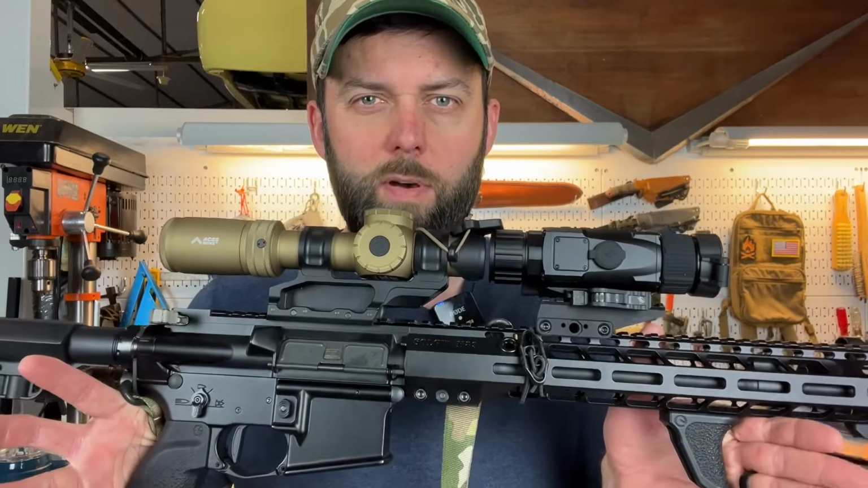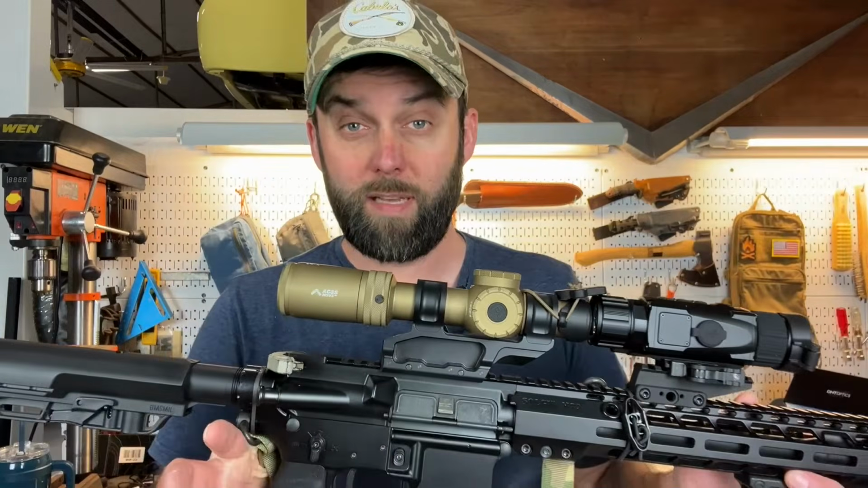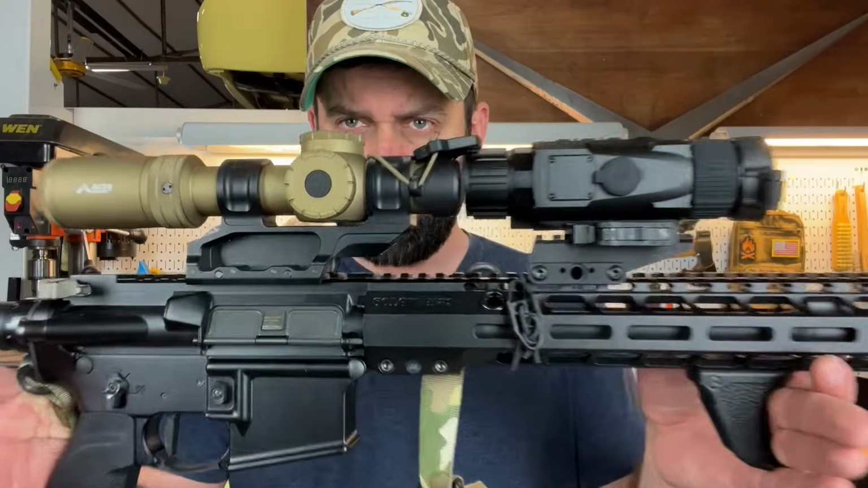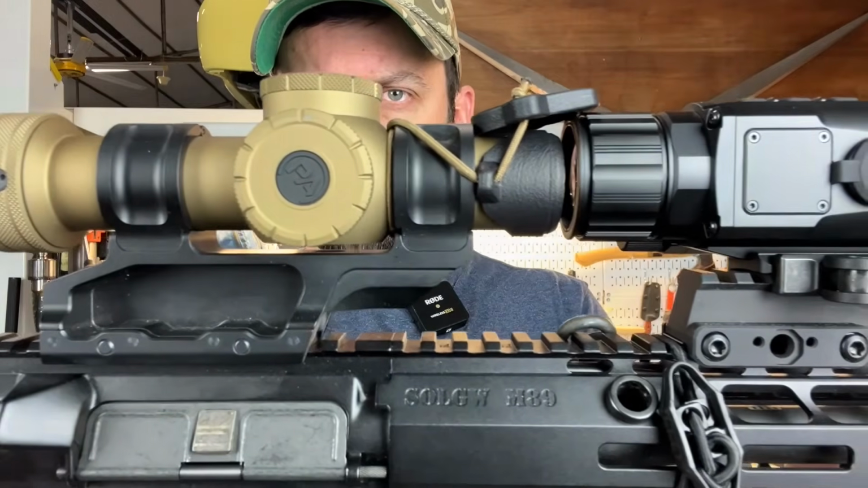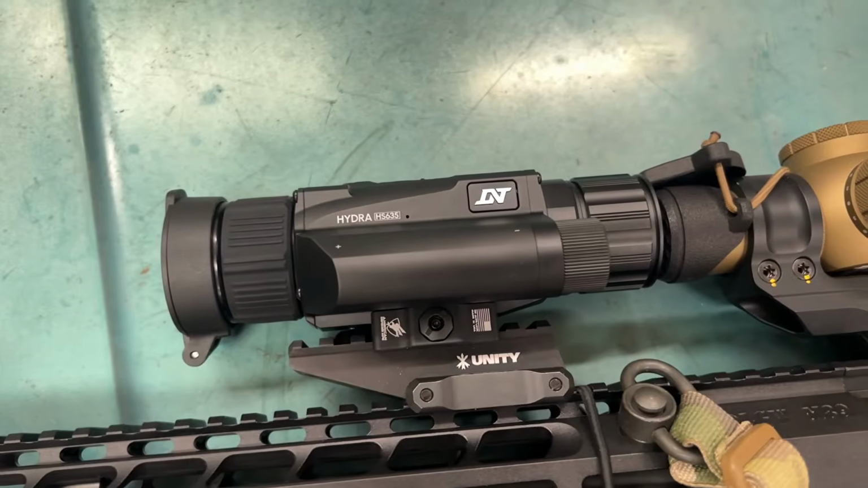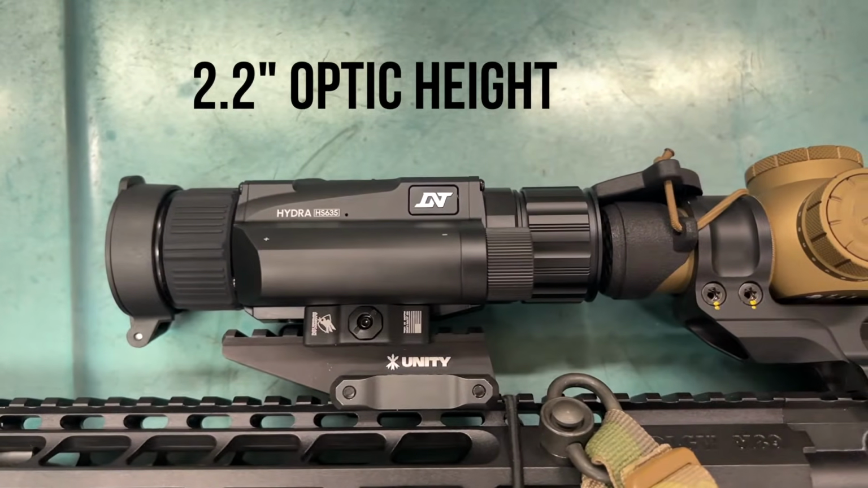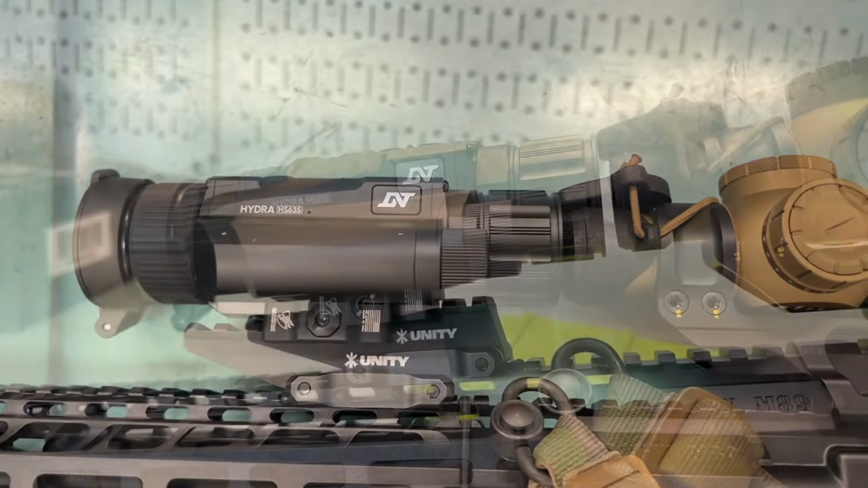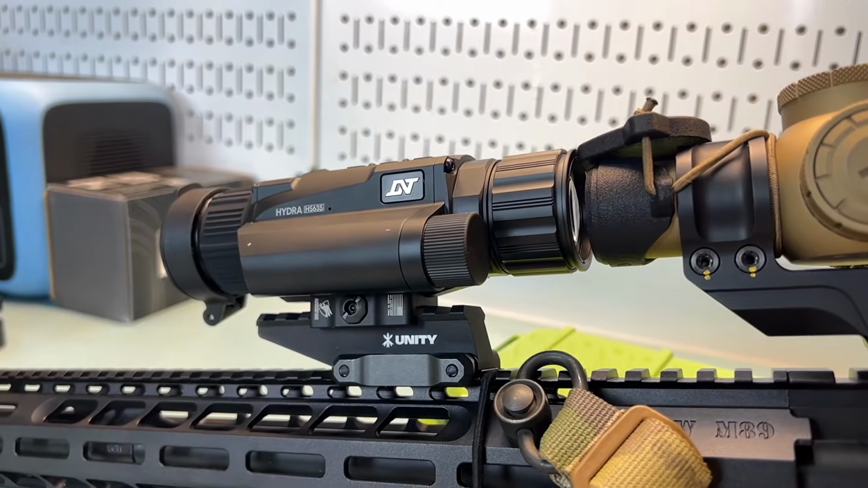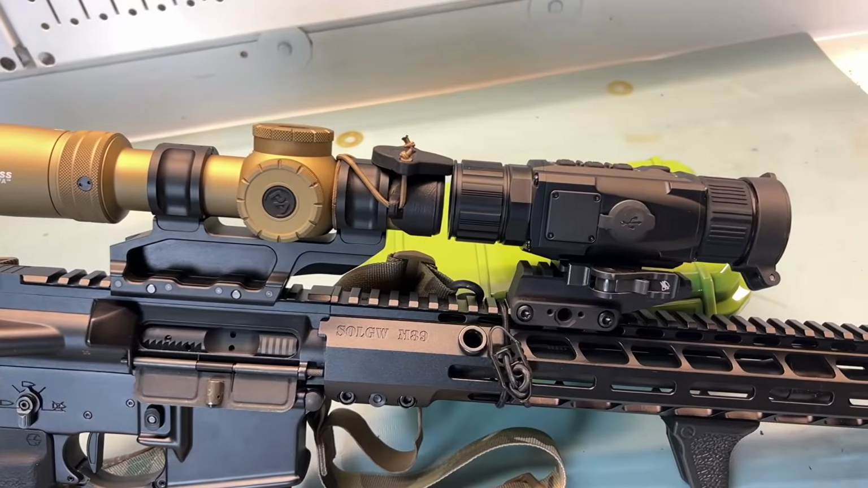And here she is in clip-on mode with my awesome Primary Arms peanut butter pickle here. I love these PLX Primary Arms scopes, by the way. Very lightweight, excellent glass clarity. But it is on my 1.93 height ScalarWorks mount. As you can see, the optic height is a very nice matchup here. And I chose to use the Unity Absolute Height Riser, which gets the optic to about 2.2 optic centerline, which works pretty nicely with the 1.93 LPVO height. Obviously, it's not perfect, but to me, that was the best fit that I could find, and it works great.